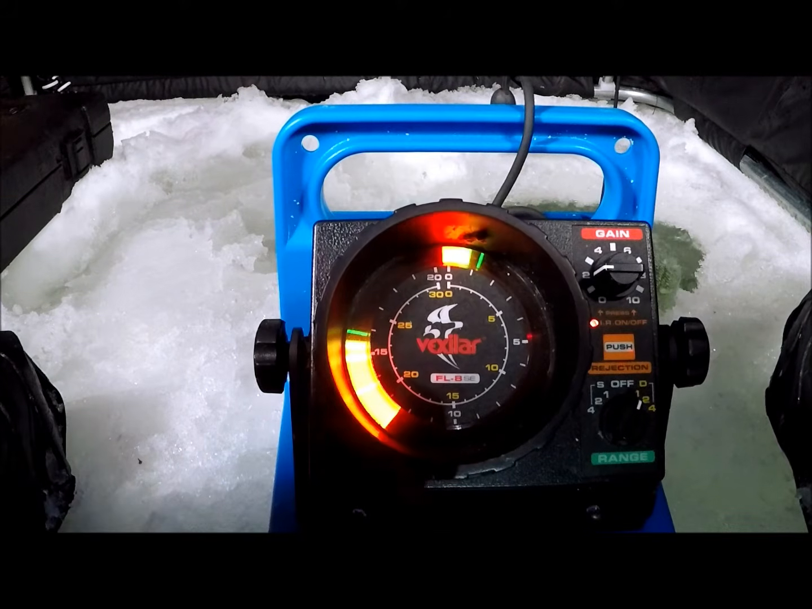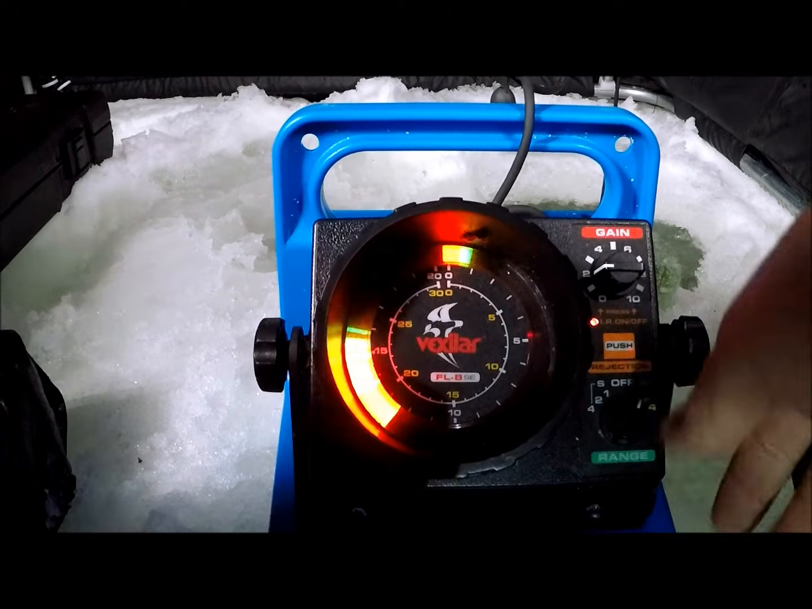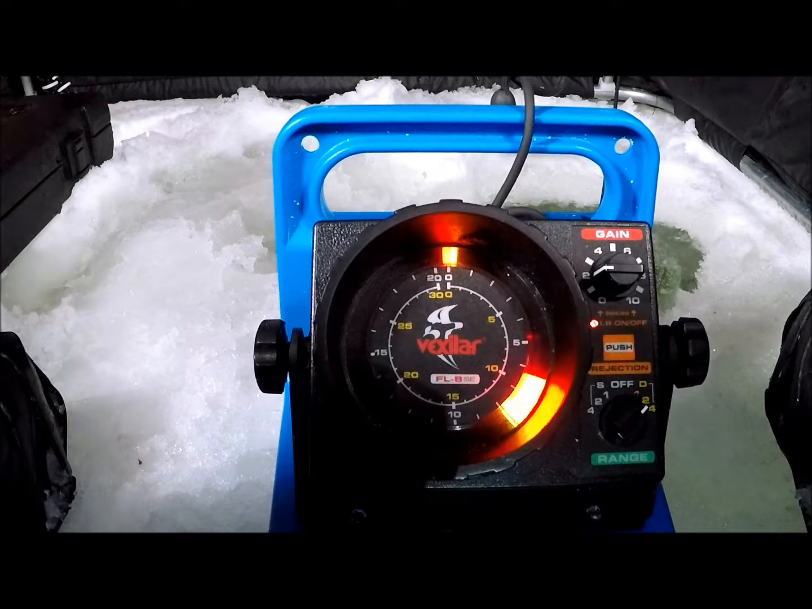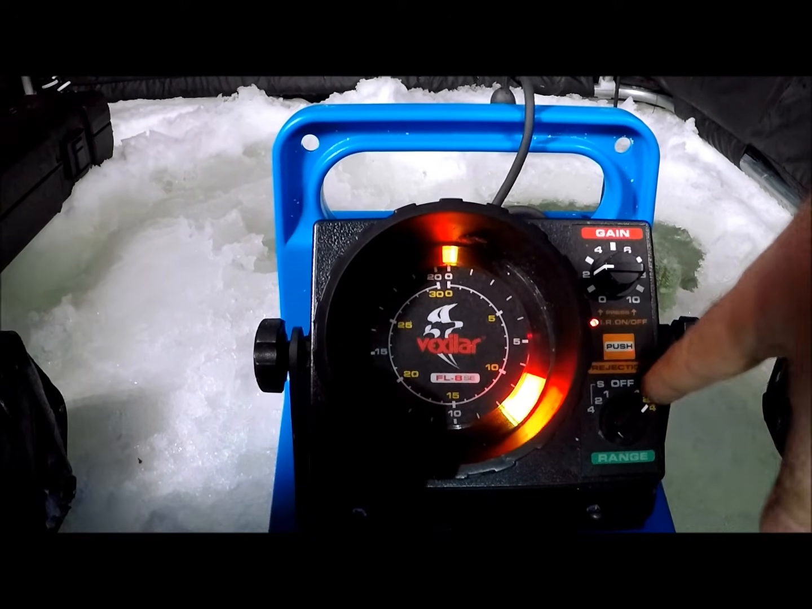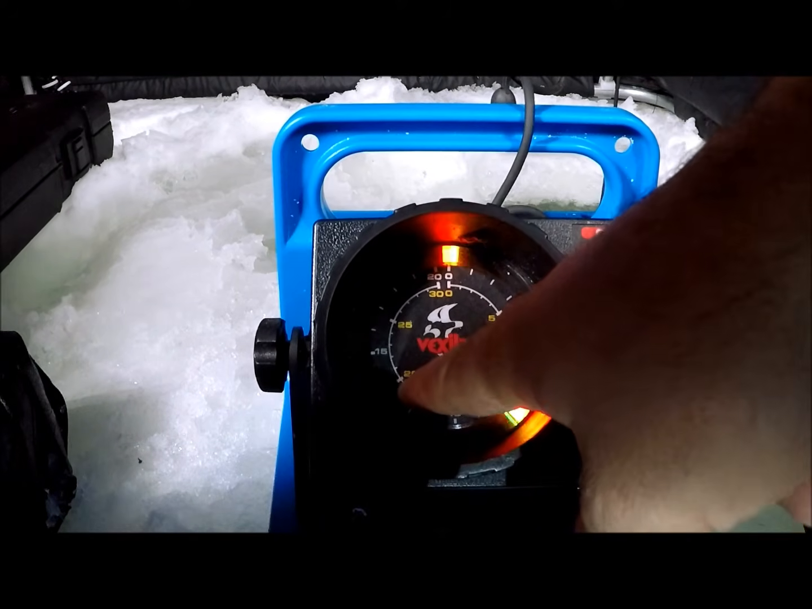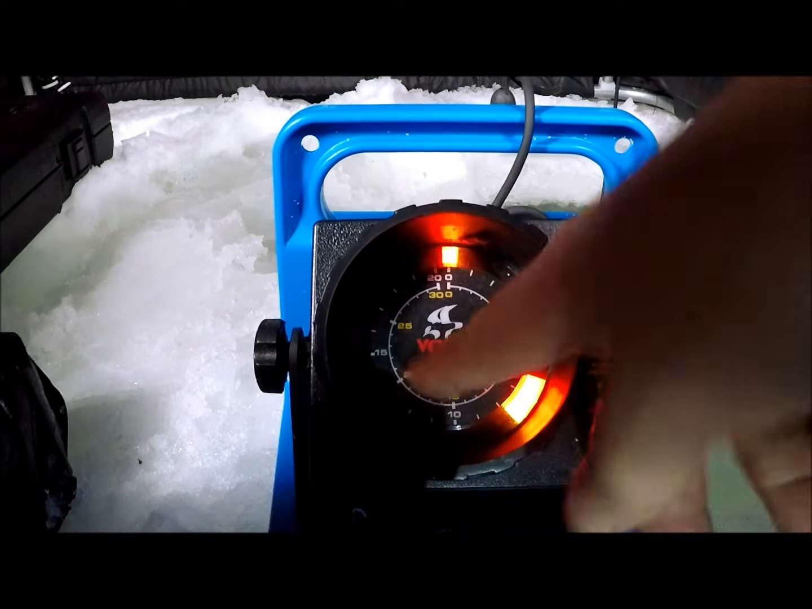Easy peasy. Now, if you're in a deeper lake and maybe you want to go to, let's say, 60 feet, you turn this to 2, and it's not going to work right because we're in less water than that. But you go 2 times this yellow number, 20. So this, instead of 20 feet now, will be 40 feet.